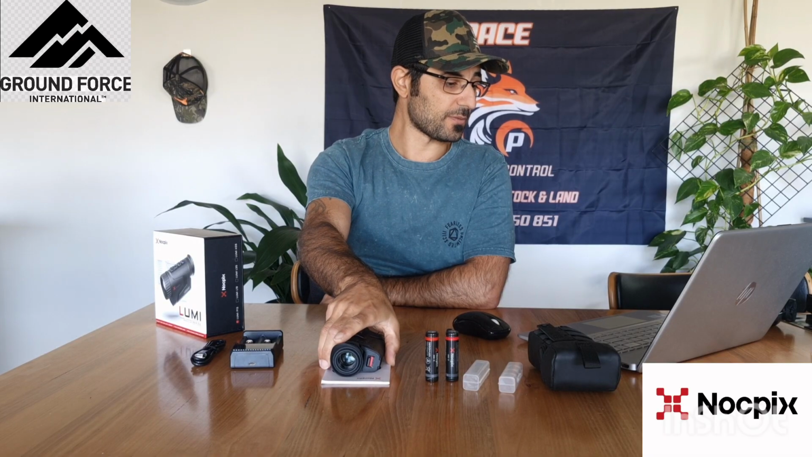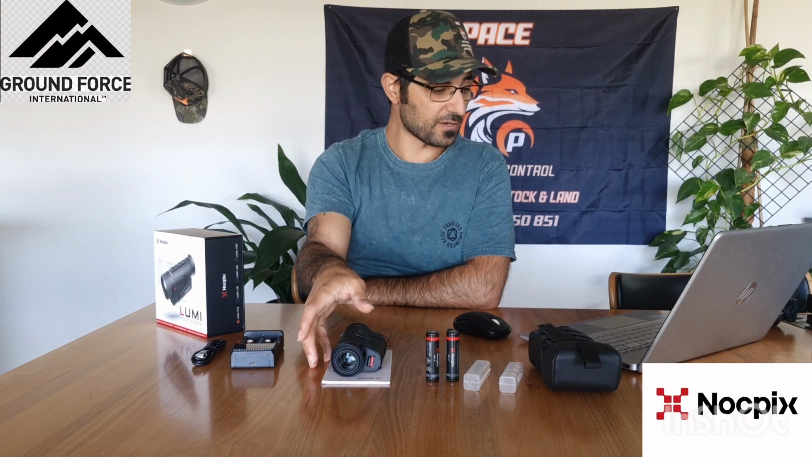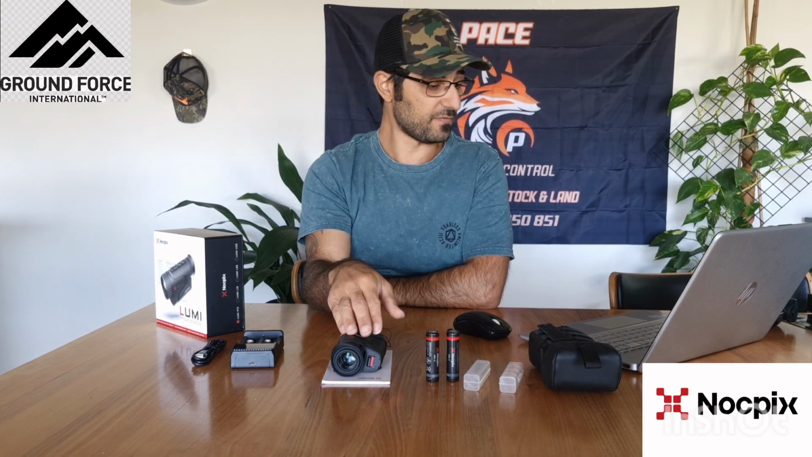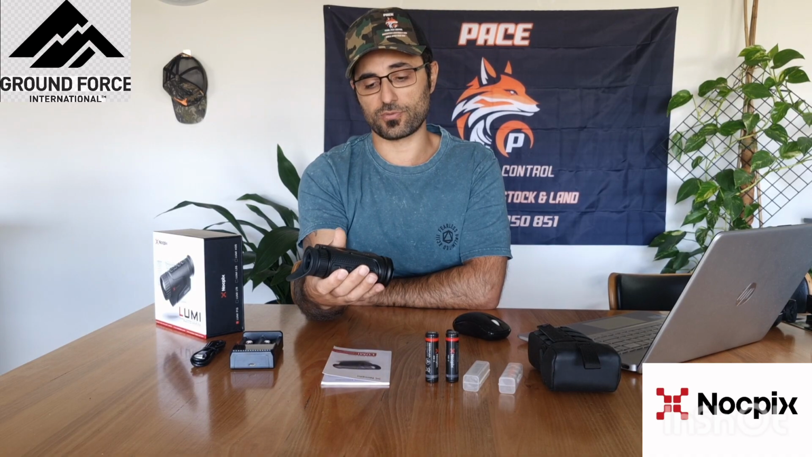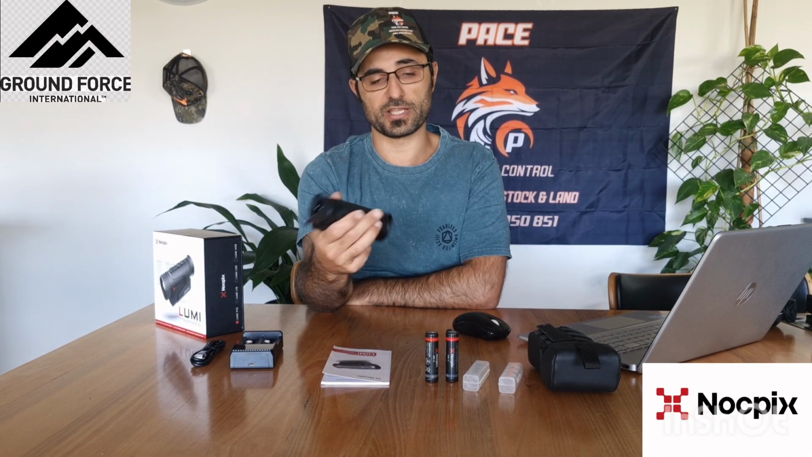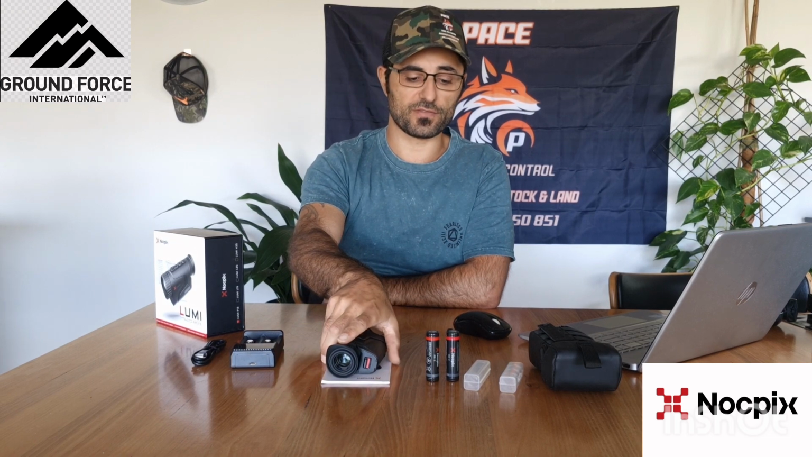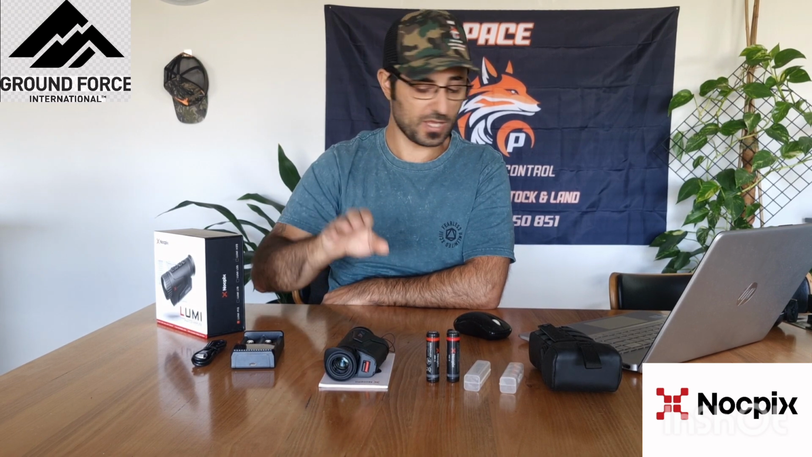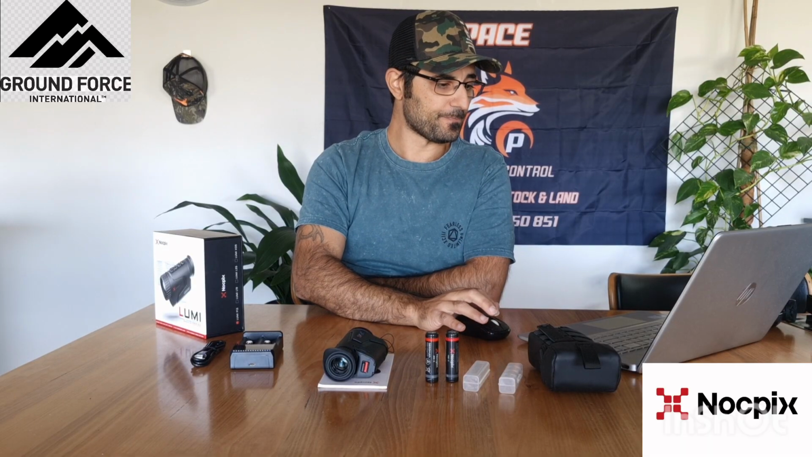The next one up is the L35R. That jumps up by another $500 to $3,000, followed by the H35 and the H35R. As the price range gets higher, they include laser rangefinders, better displays, better sensors, and everything like that.